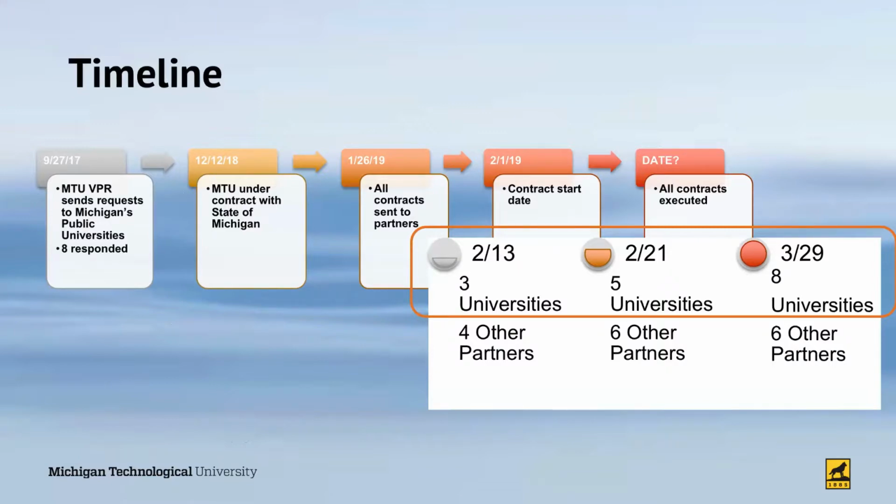Michigan Tech came under contract to the state of Michigan as the lead on December 12th of 2018. All contracts were to the partner institutions by the 26th of January. Our contract with the state formally began on the 1st of February.